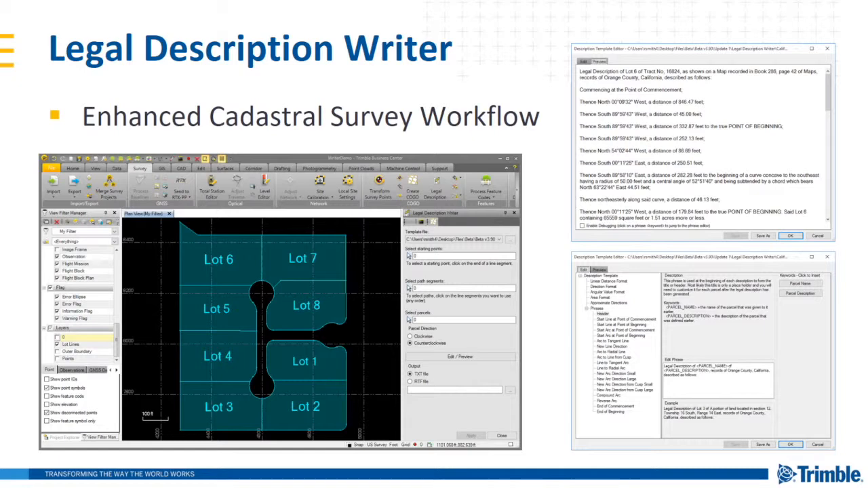You can use this command to automatically generate a collection of textual legal descriptions for cadastral survey projects, such as parcel information, polygons, or closed line work. This command works in conjunction with the create COGO command that we added in a previous release.